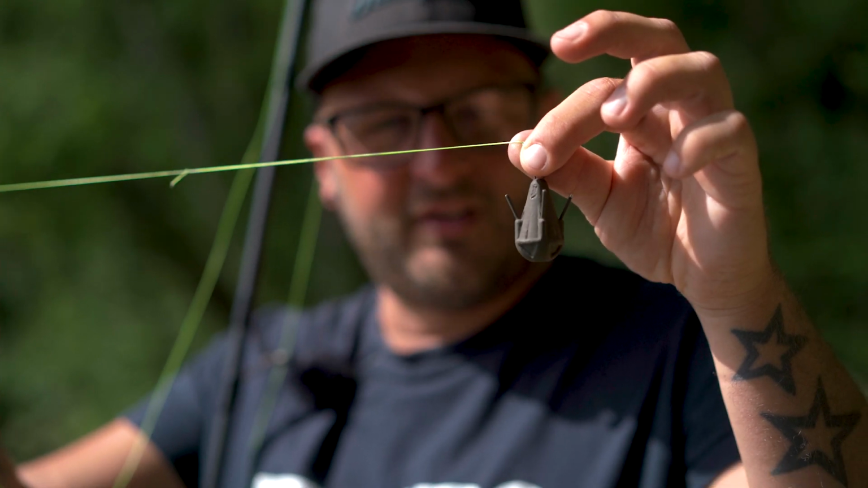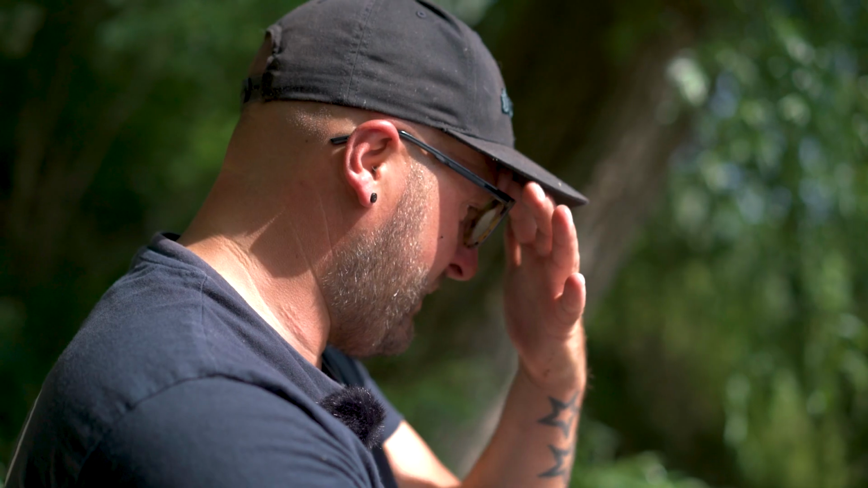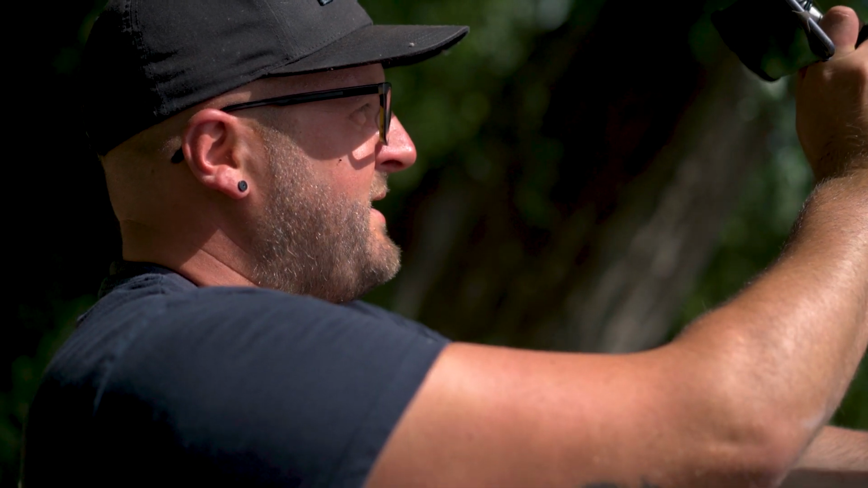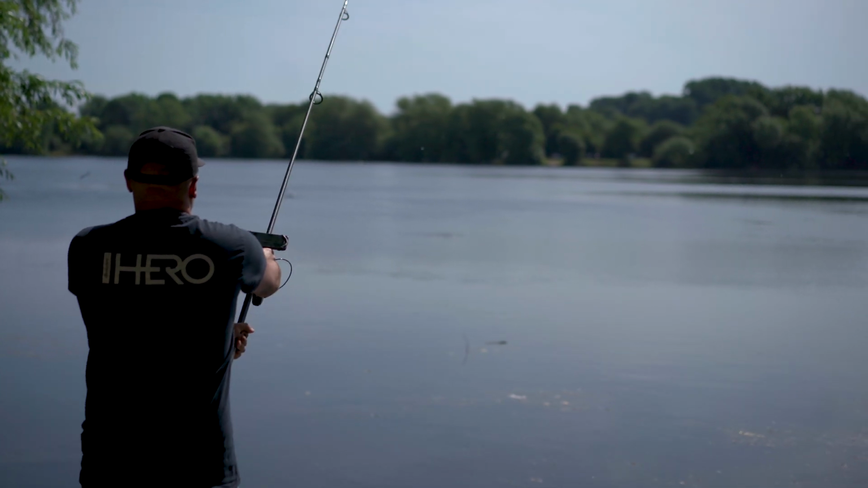So it's clipped up. Let's get it cast out there and see if we can get that nice hard drop. As I mentioned, we got it in the clip. We are just going to drop this lead out, get it to hit the clip, and that should be going bang on the money. So here we go. Flick it out. It's not very far at all. There's the clip dropped. Softish drop, but still enough to feel that lead hit the lake bed.